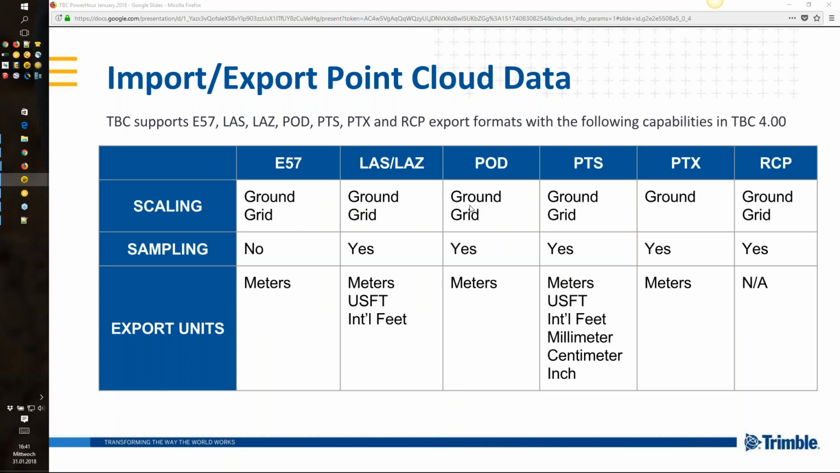On the export side, there are different settings available. So here with this nice table, it actually gives us a good overview of what kind of export file format has which options available. For example, E57 has the ground and grid option available. We can't resample it, but the units come in meters, and as you can see here, the other file formats are slightly different. But this should give you a nice overview and make life easier if you want to export point cloud data from TBC.